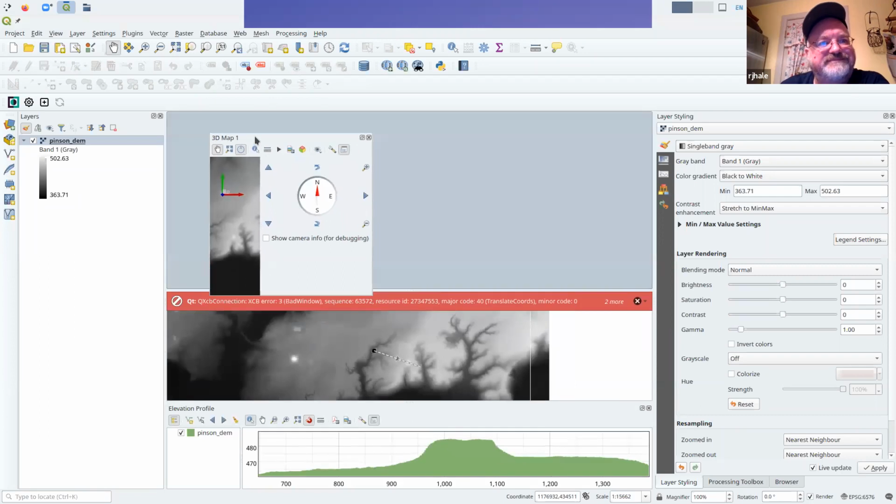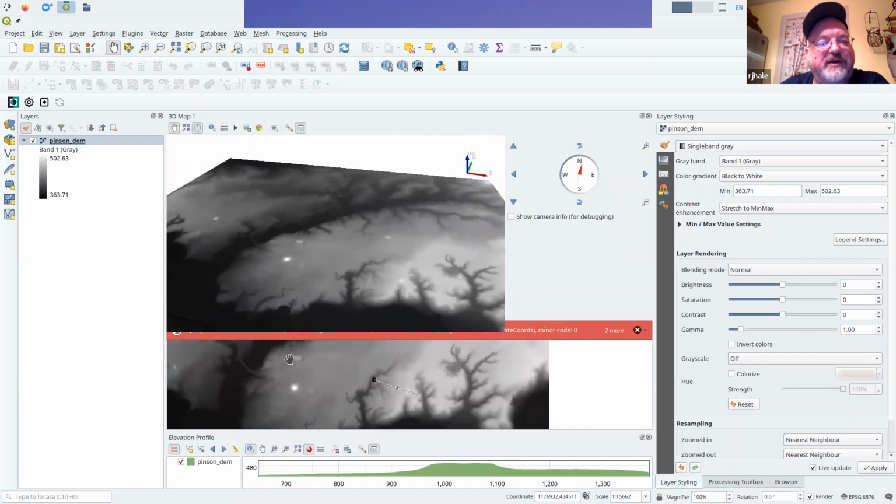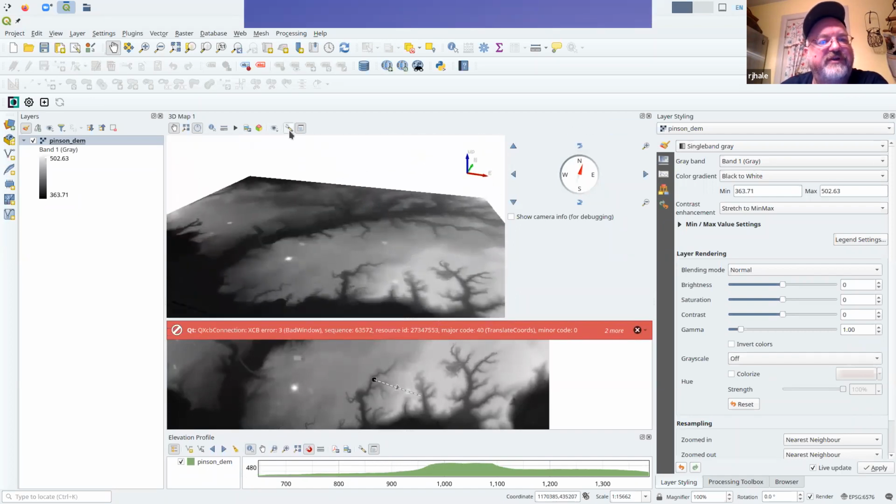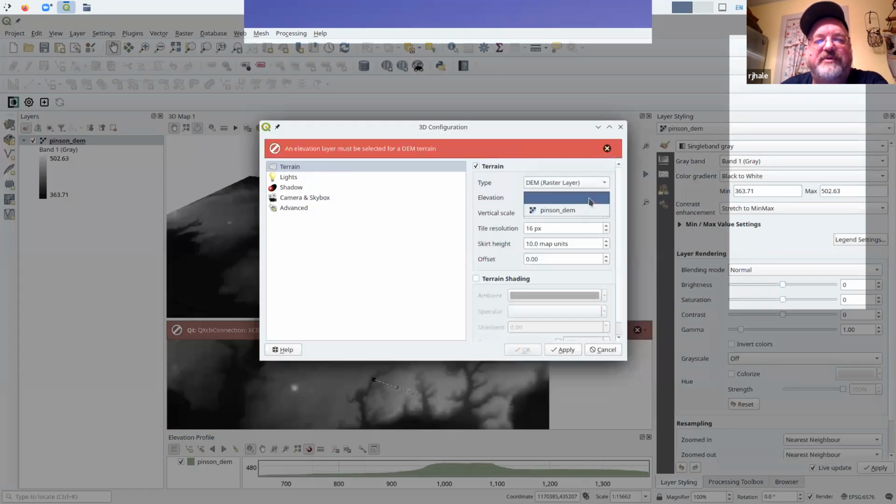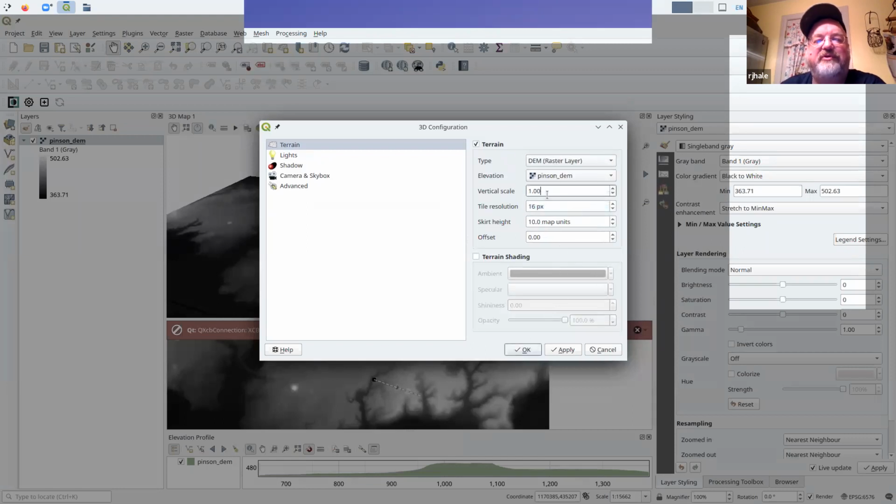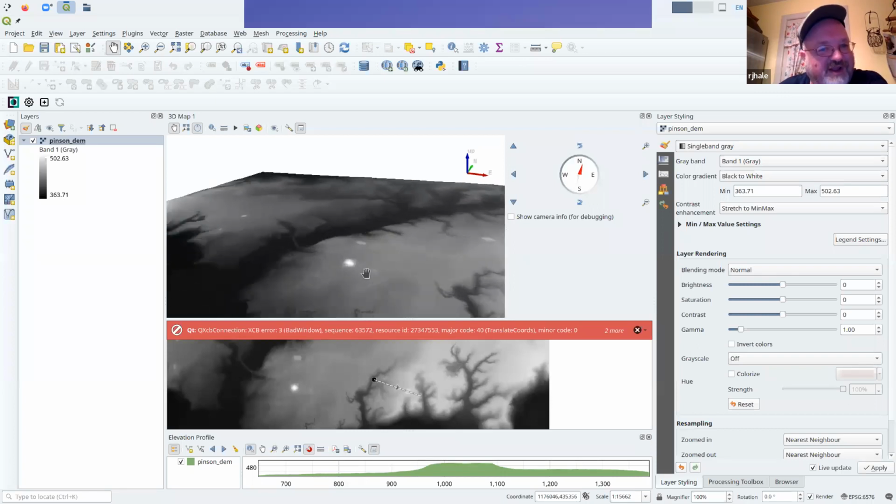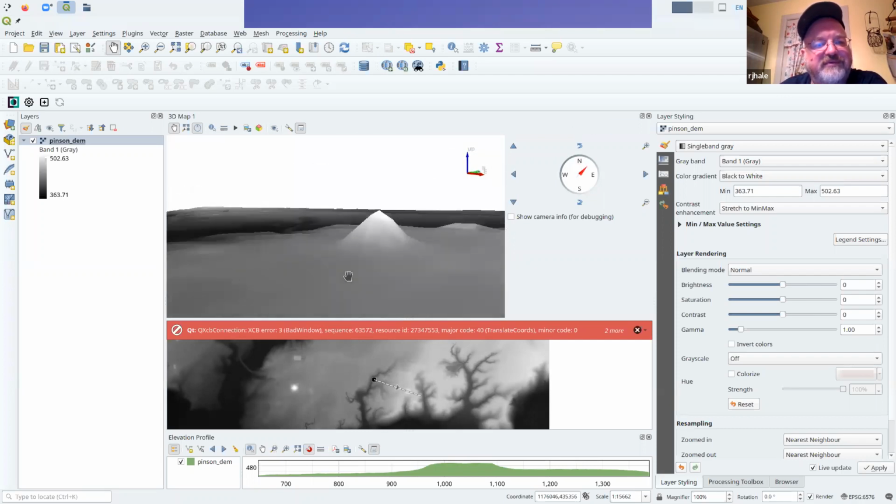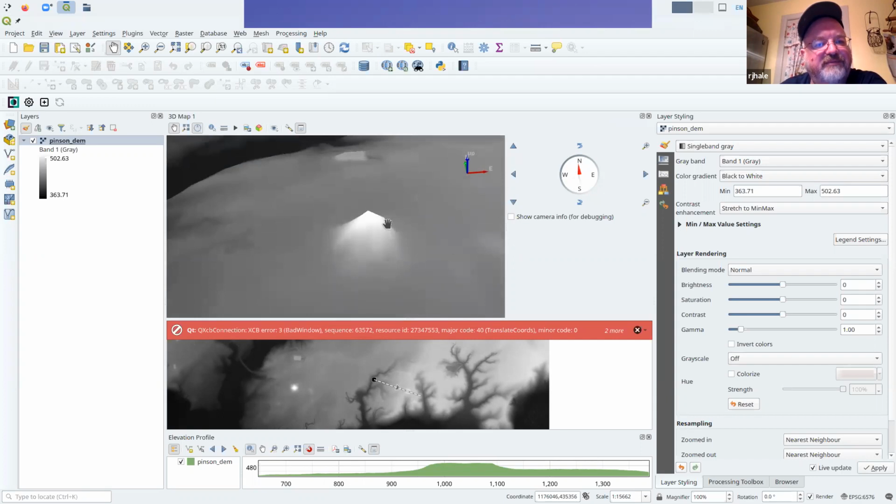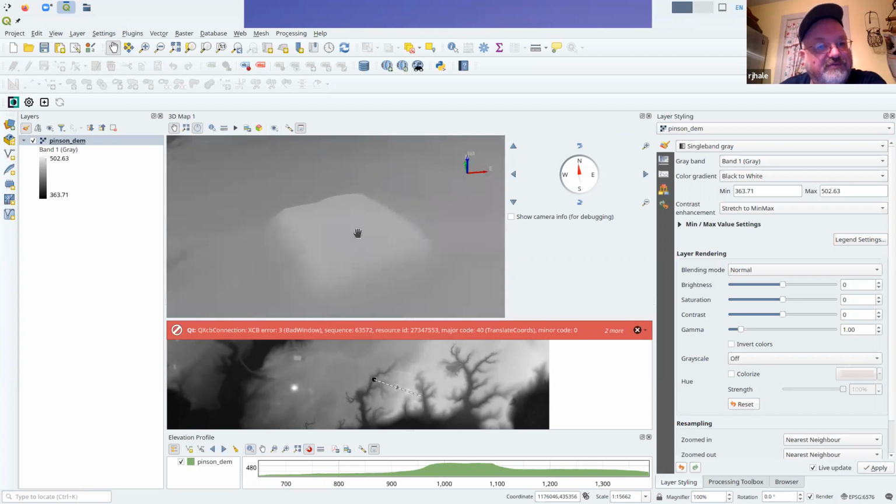Now, what if we did this in 3D? So I'm going to open this up. There is a 3D window now built into QGIS. And I'm going to take a look at this. I want to set up, and I want to do this at a vertical scale of 2. And let's see how this works. Again, West Tennessee is pretty flat, but you can at least start to get the idea of the elevation data here, being able to view this in 3D and take a look at it is pretty nice.